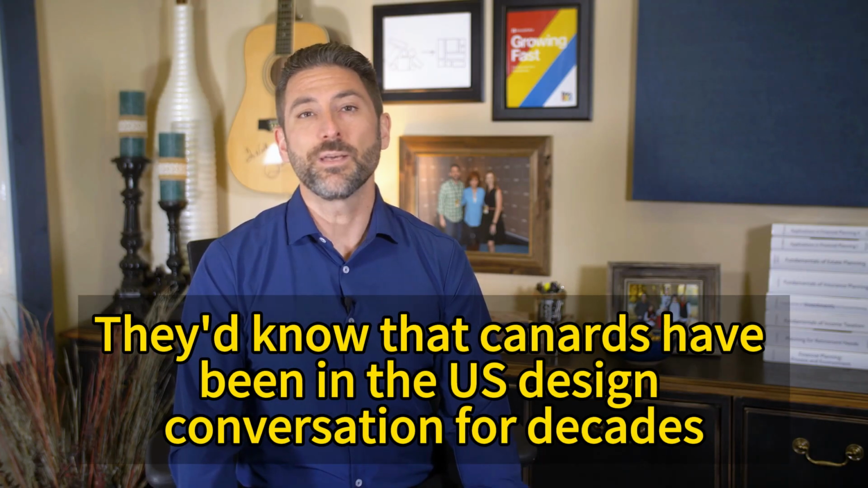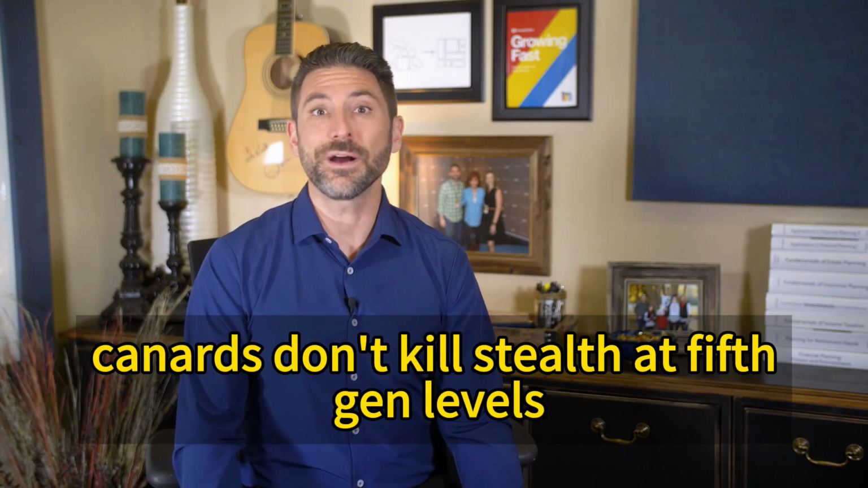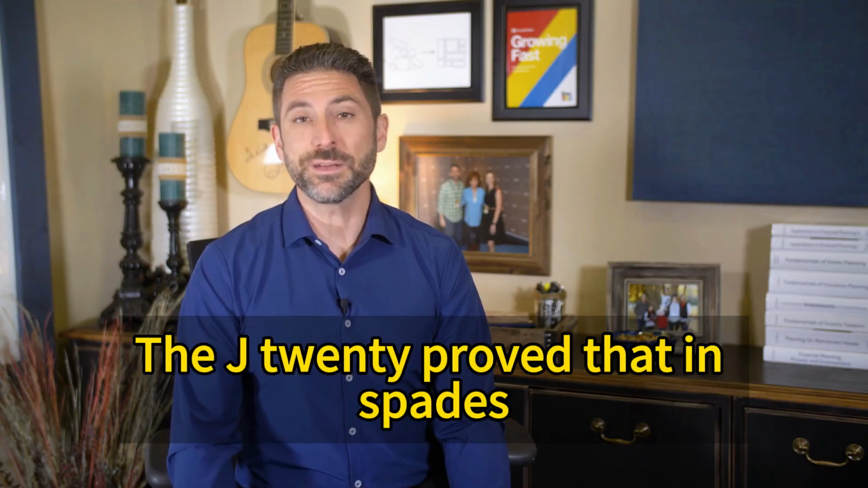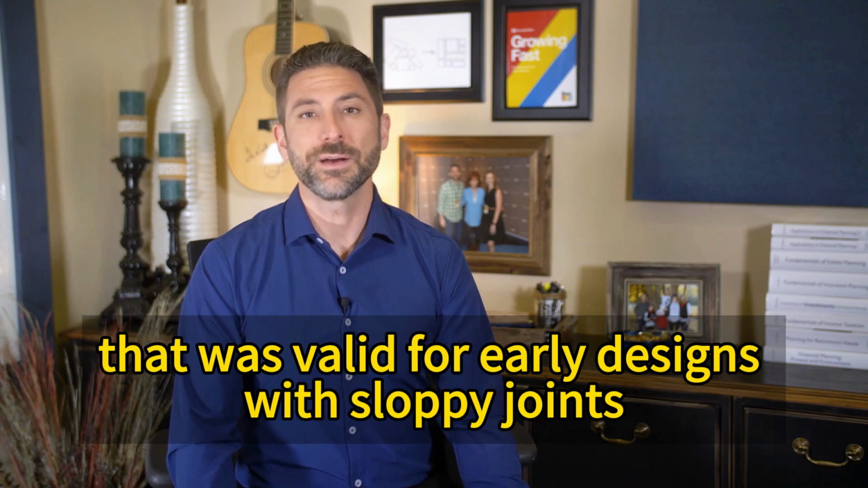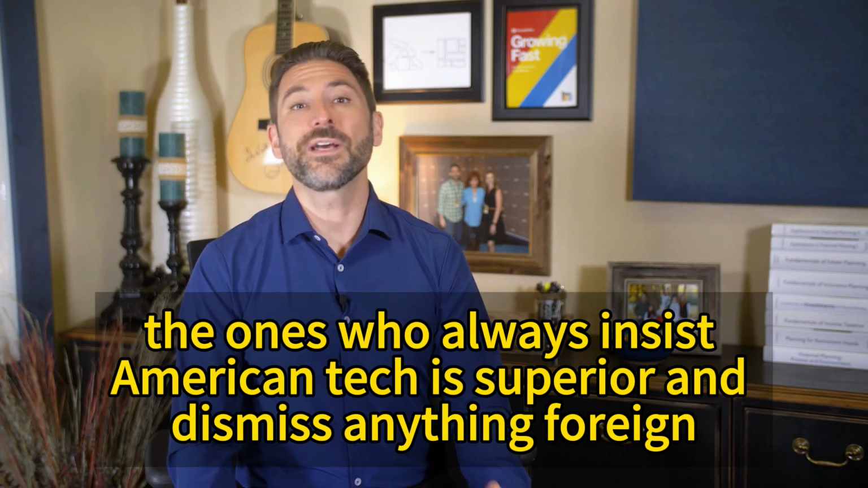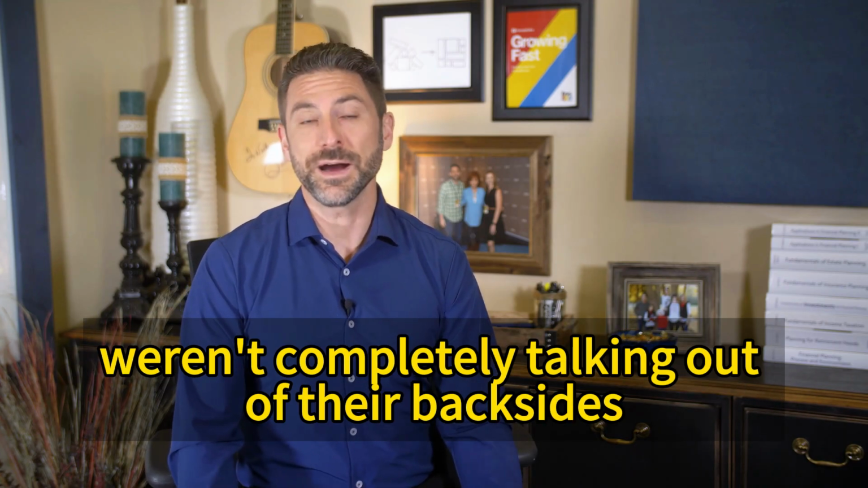They'd know that canards have been in the US design conversation for decades. Look, canards don't kill stealth at 5th gen levels. The J-20 proved that in spades. The old knock was about gaps and edge scatter, and yeah, that was valid for early designs with sloppy joints. So those America Strong fans, the ones who always insist American tech is superior and dismiss anything foreign, weren't completely talking out of their backsides.